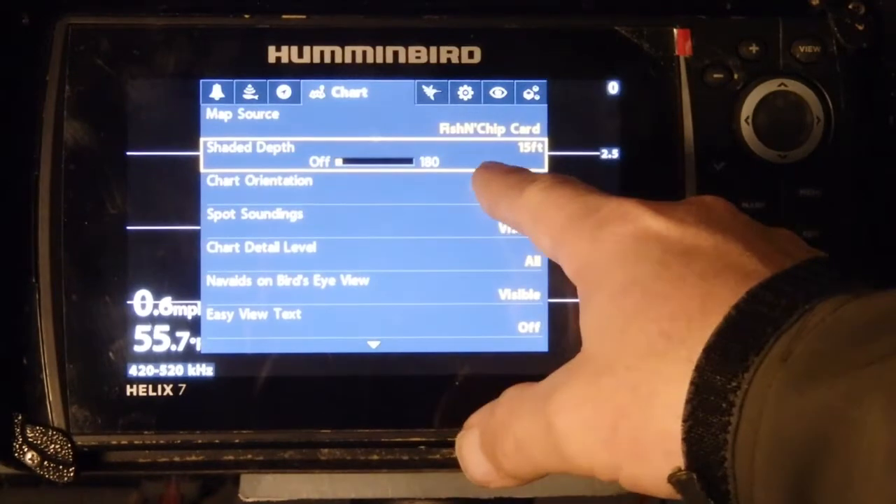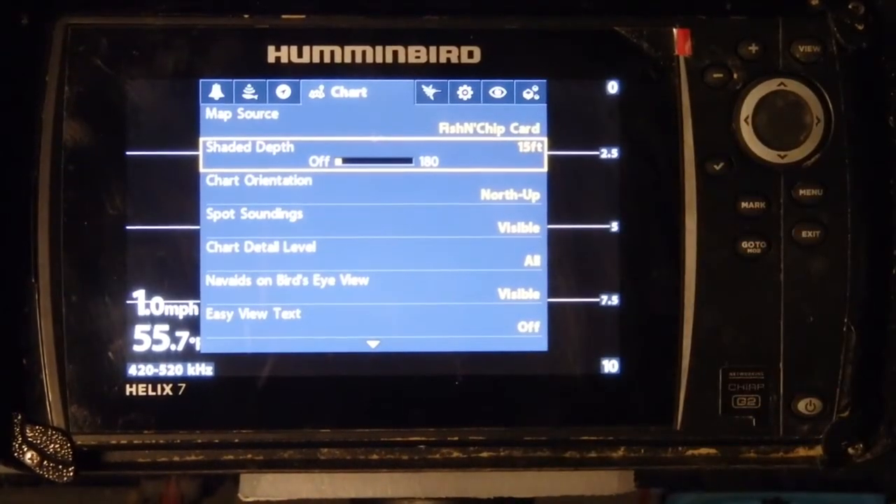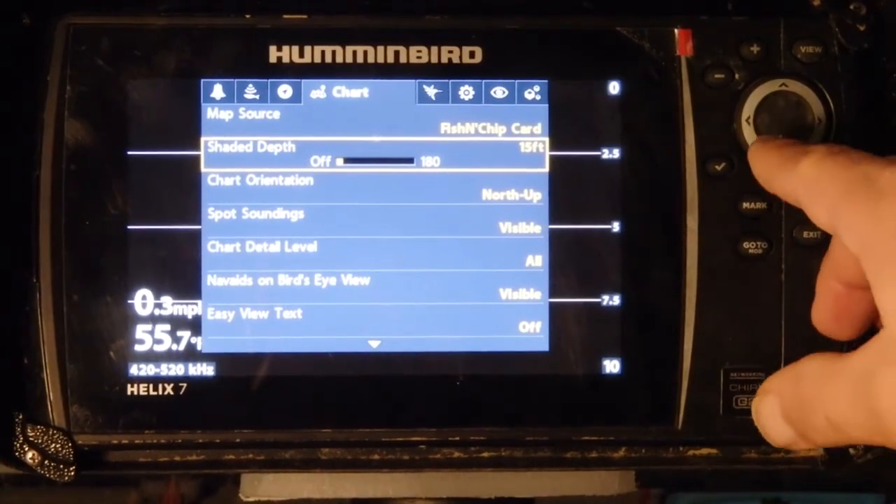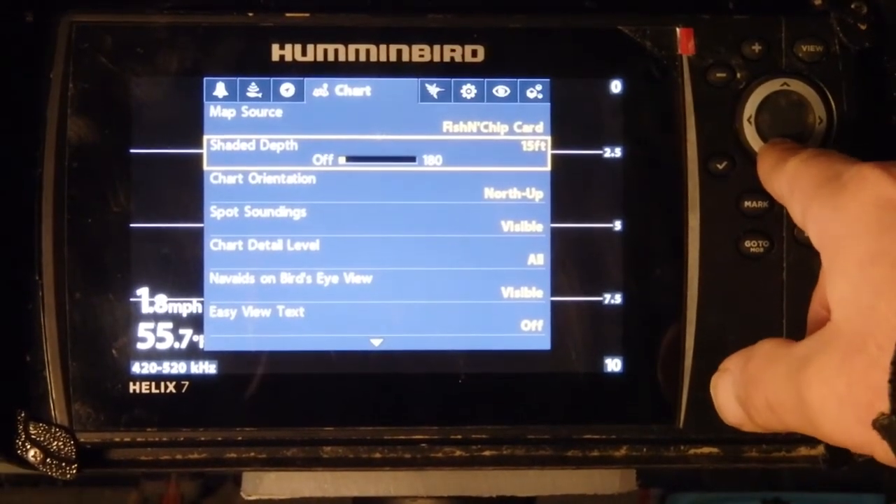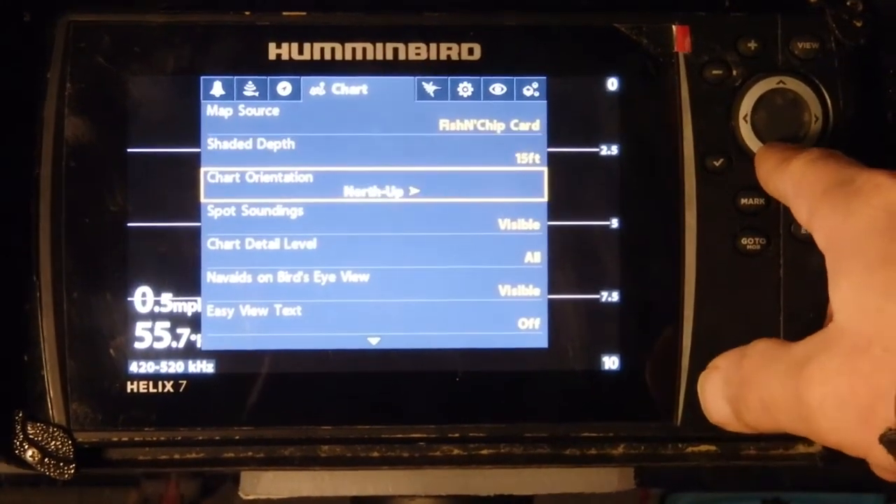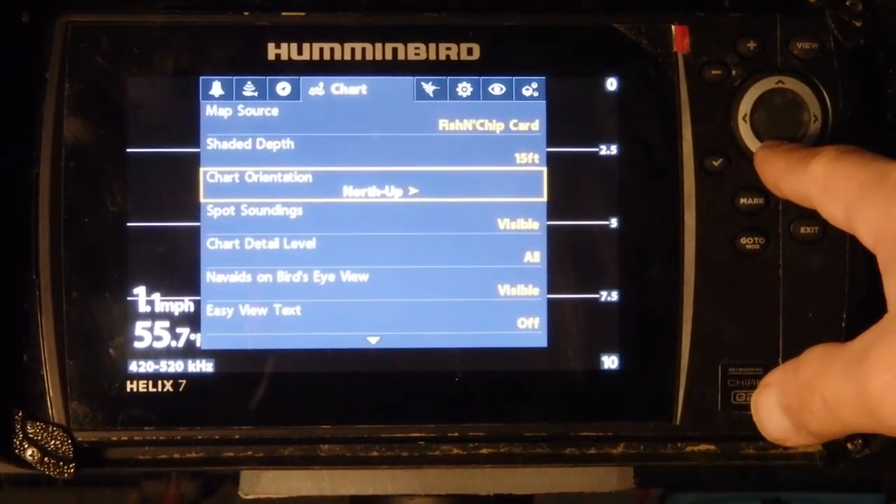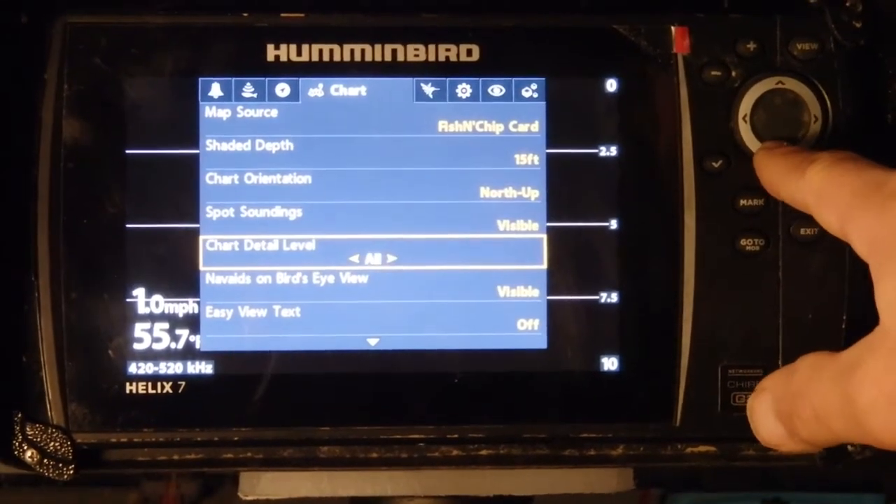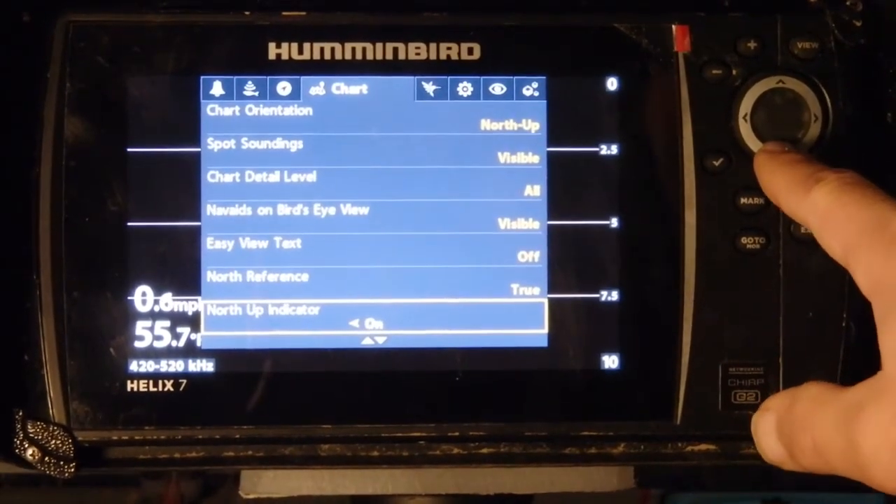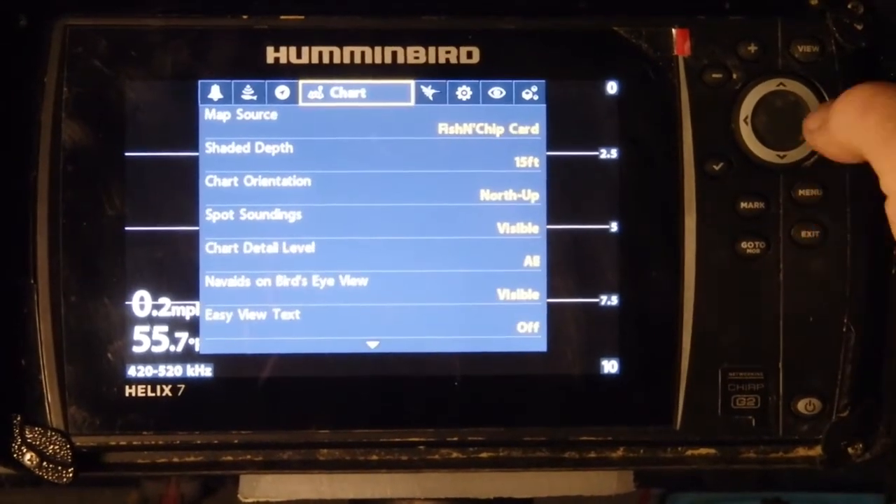shade for your depth. I like to play with this depending on what time of year it is, and that helps me find creek channels. It helps me also find spawning flats. Just at a glance at the map, you'll be able to see them because they'll be marked in a different color. This is all user preference right here, so there's no right or wrong for these settings. You don't even really need to mess with those.